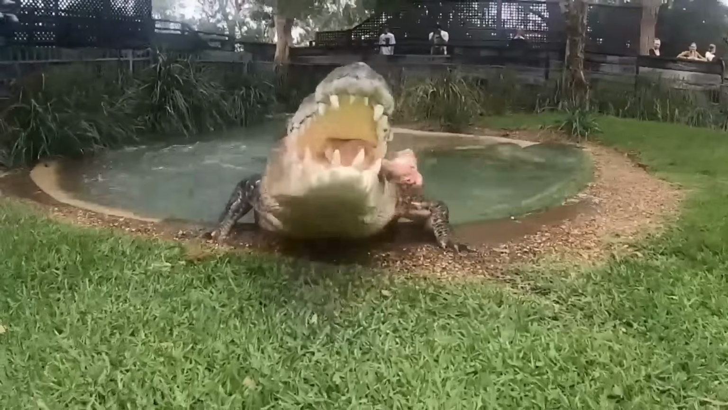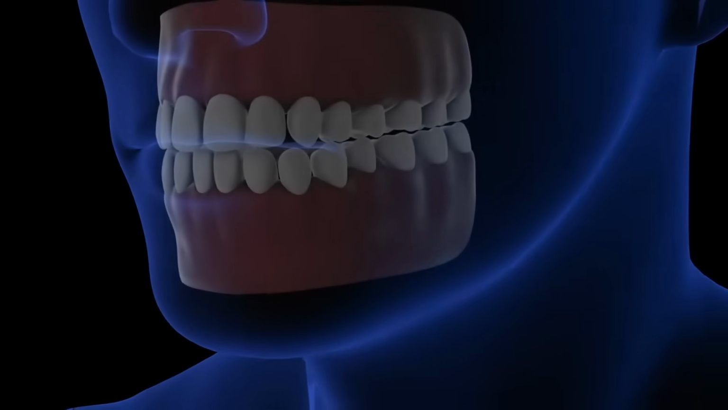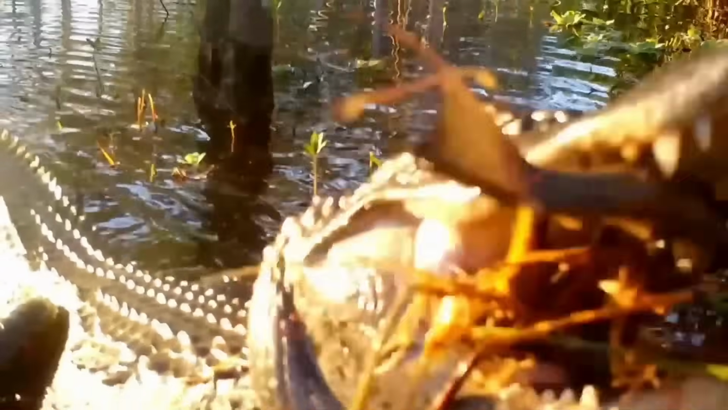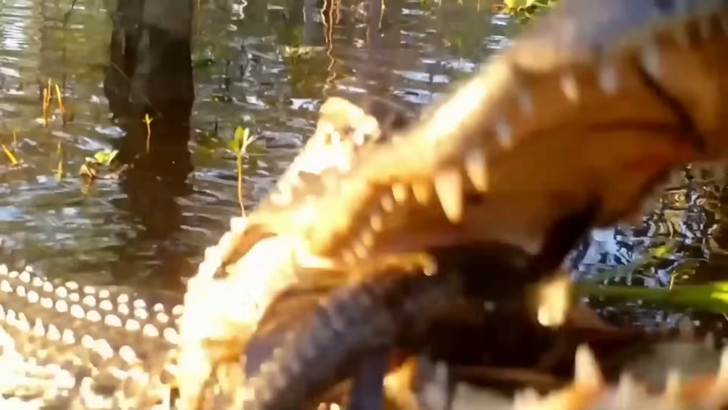For comparison, lions only have a bite force of 600 pounds of pressure, and humans have a mere 120 pounds of pressure per square inch. This just goes to show the immense strength and power of these prehistoric creatures. It's truly amazing to see the alligator in its natural habitat, showing off its skills and prowess as a top predator.